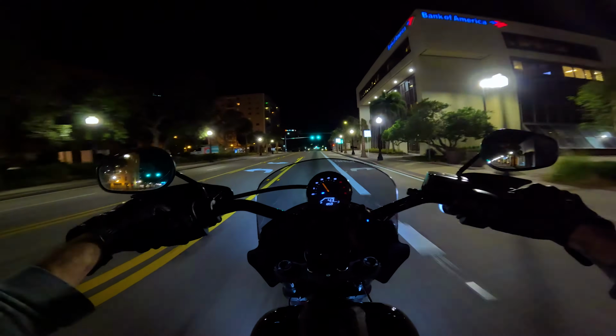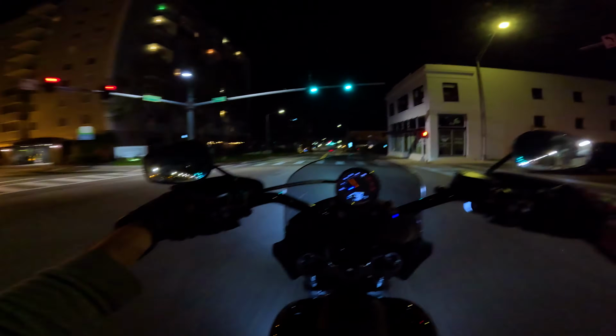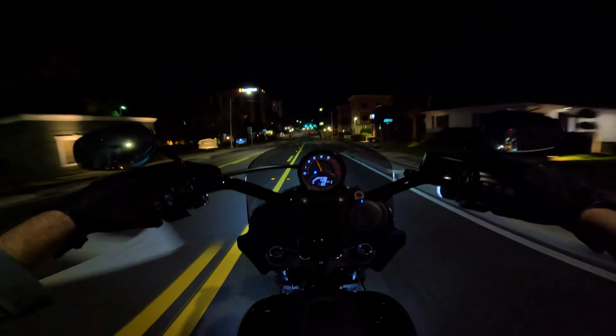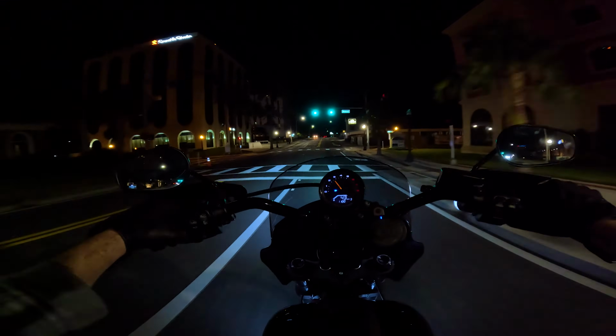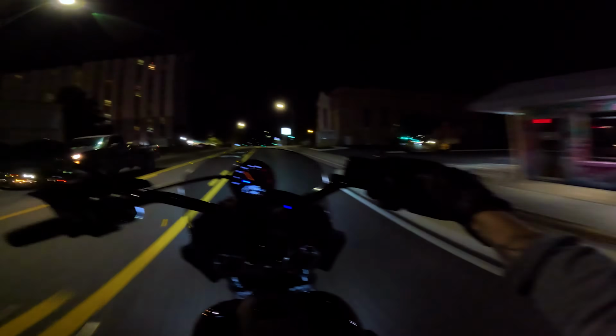Yeah, this is just a beautiful place to ride through. So much better late at night too. And now we're on, it's called South Florida. This is the road. Big banks, Gaslight Tattoo. A lot of people go there.